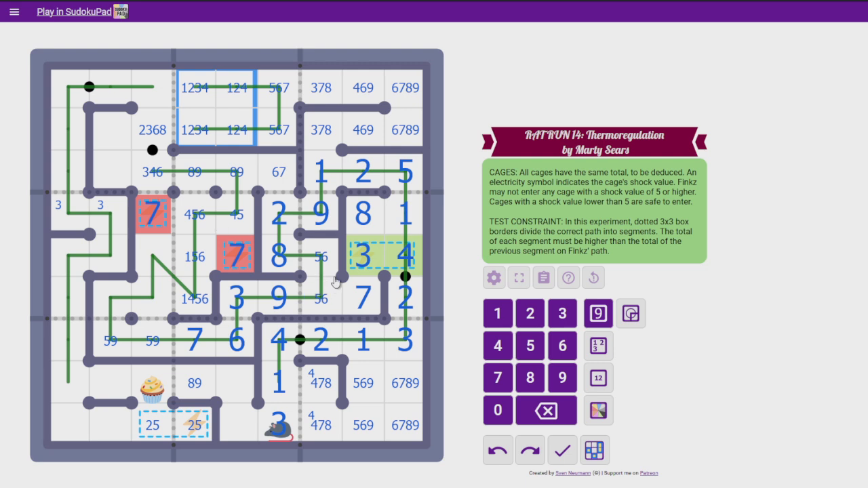Okay, that's a little more interesting. So if there's a path segment in this 2x3, its maximum is 22. And right now we're at 17, and at least 18 in here. Which is interesting, isn't it? Can I prove anything with that? Good lord. I don't know.